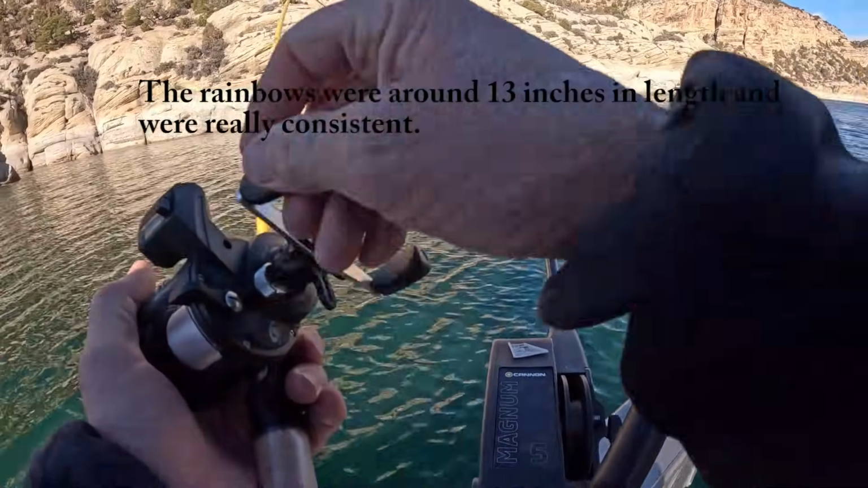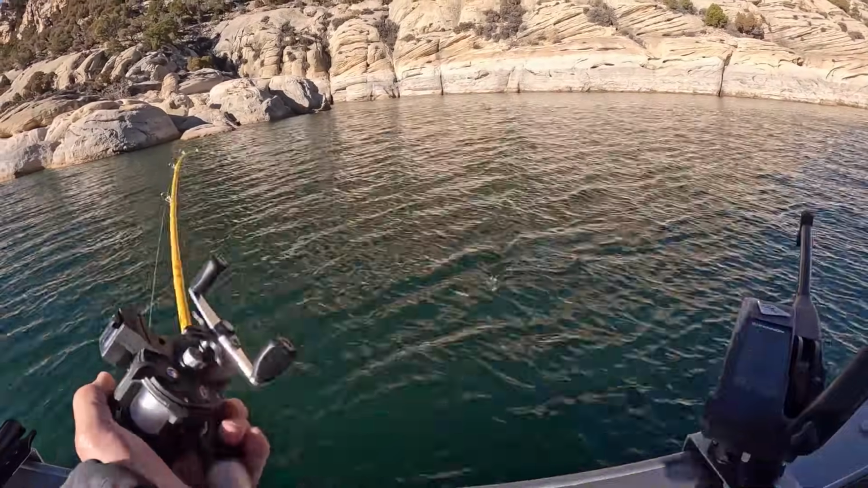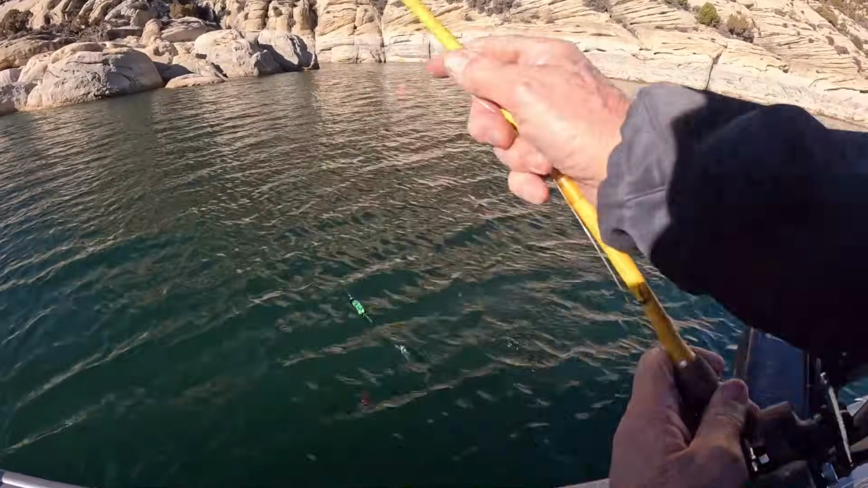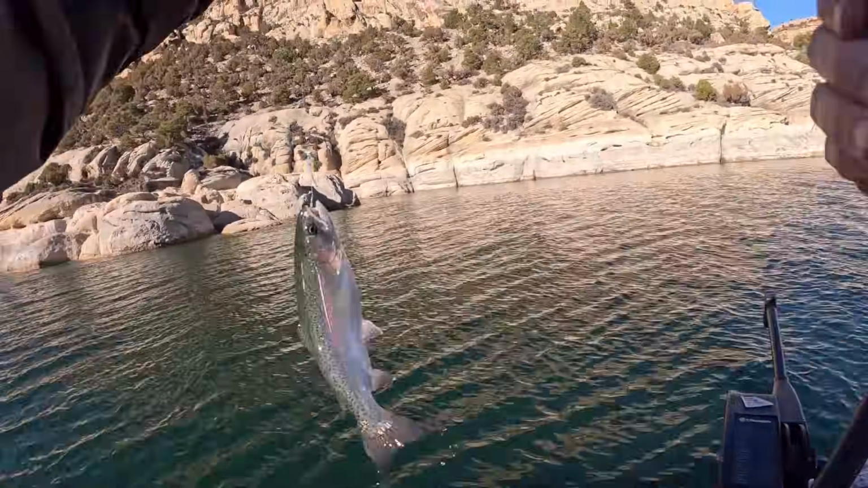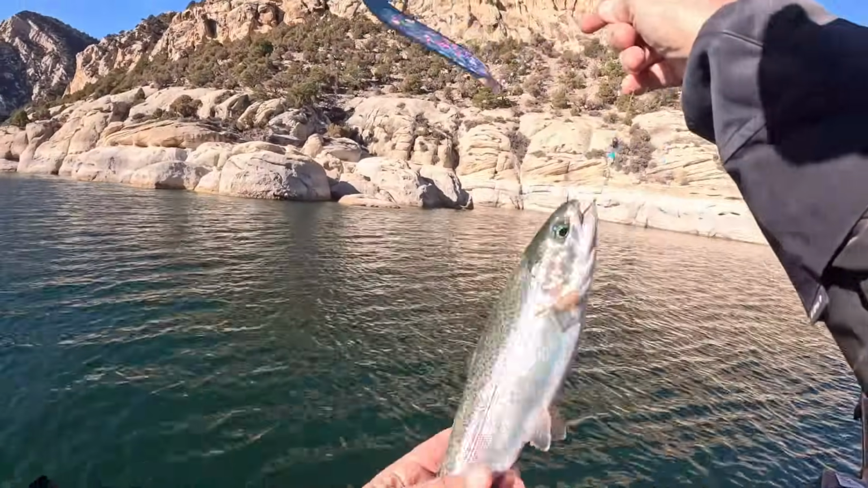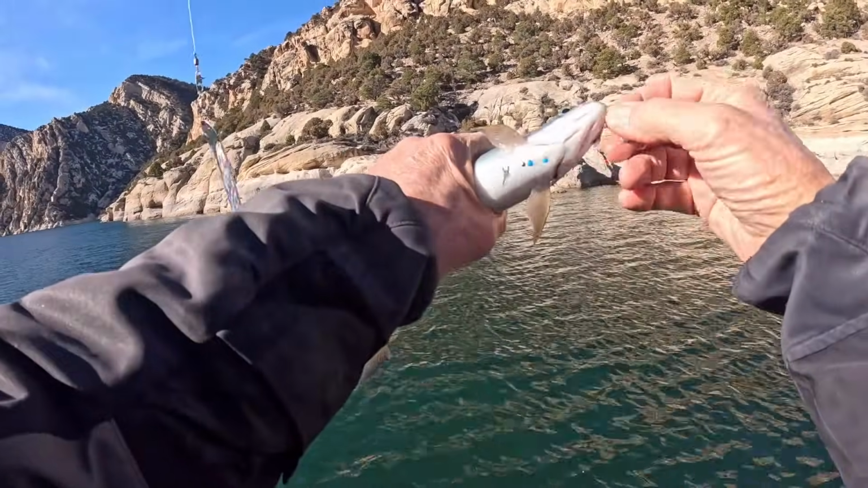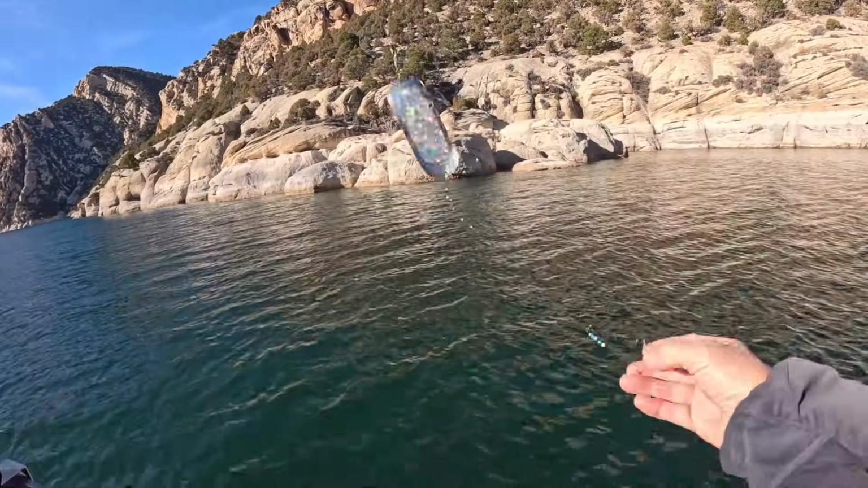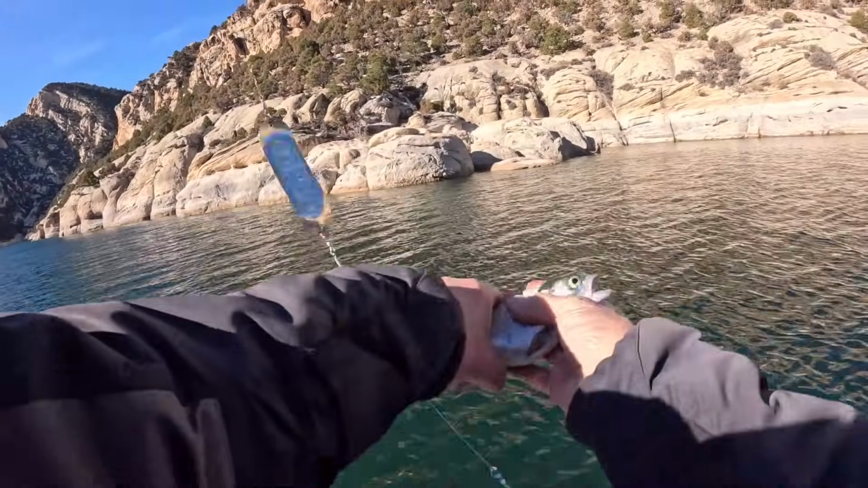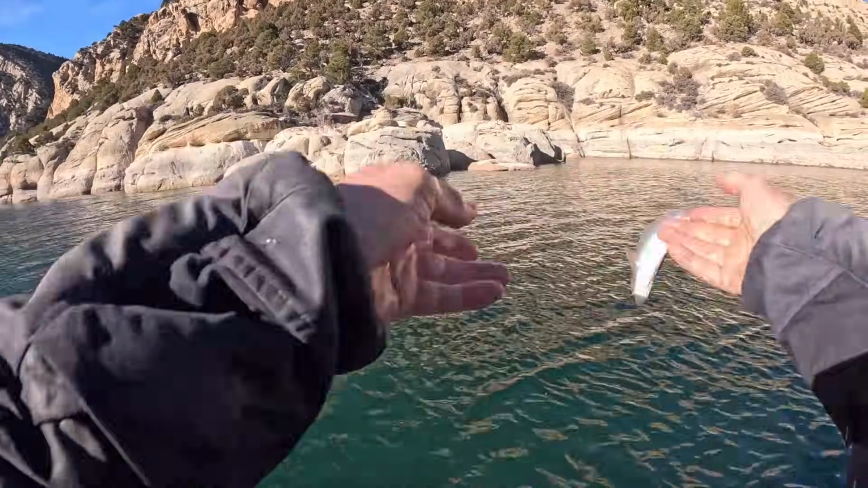Oh, this looks like another, who knows, it could be another rainbow. Yep. Nice little rainbow gone.